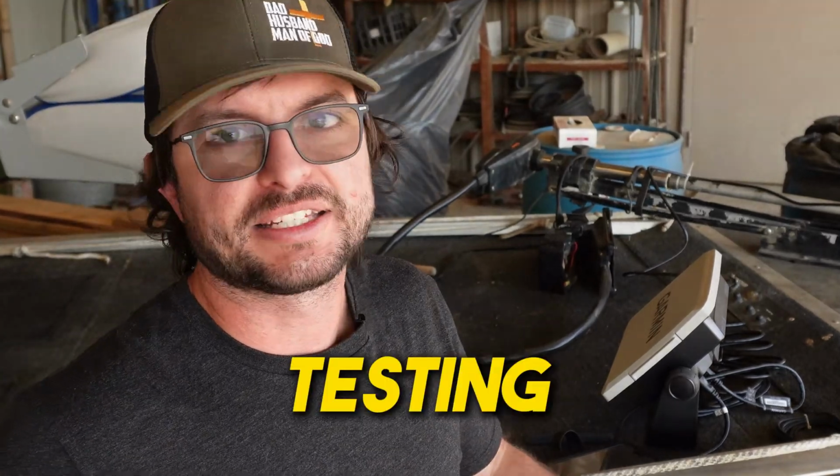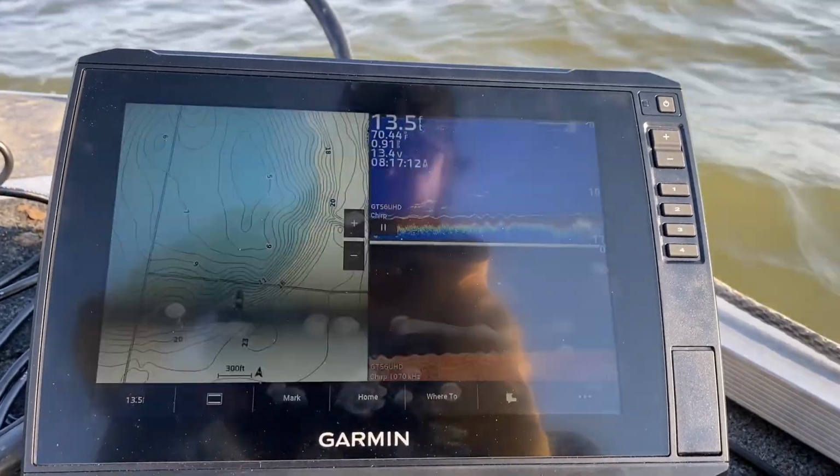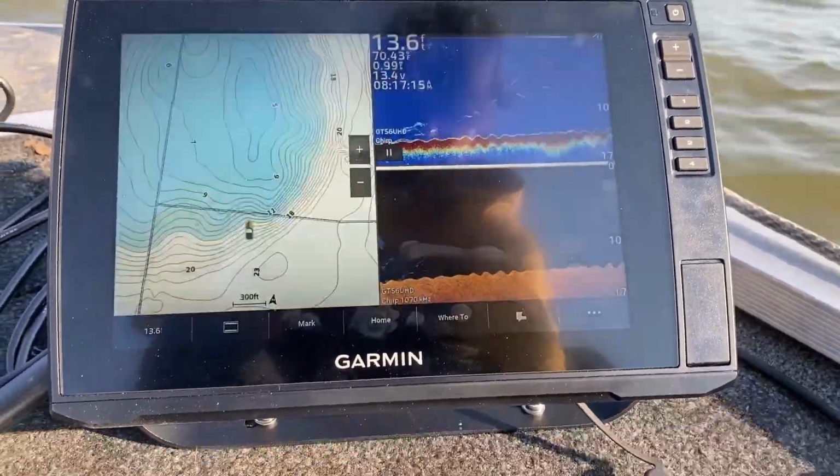And it's not ideal because this trolling motor is old and smaller, but it worked for me testing it out and playing around with it. However, I could see this install getting pretty complicated with all the other features that would need to be activated and plugged in and wires ran to and everything. So the installation process could get way more complicated and you might need somebody who does it for a living.